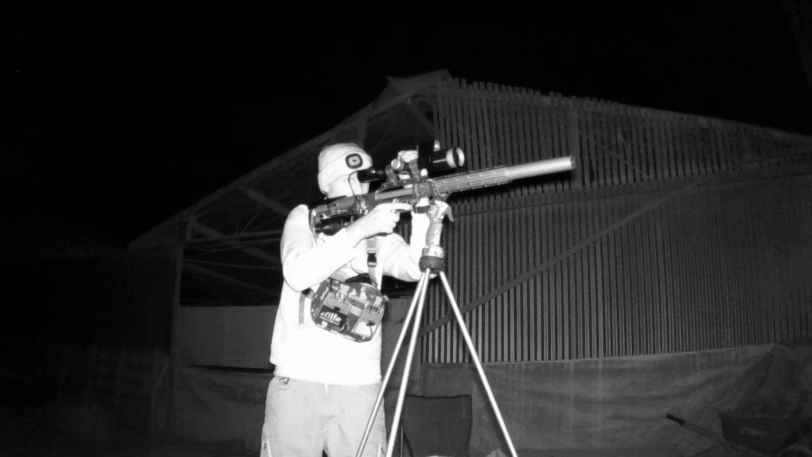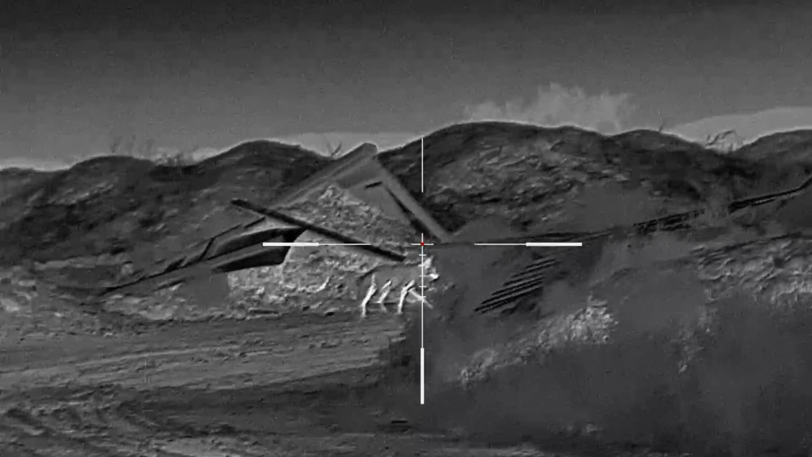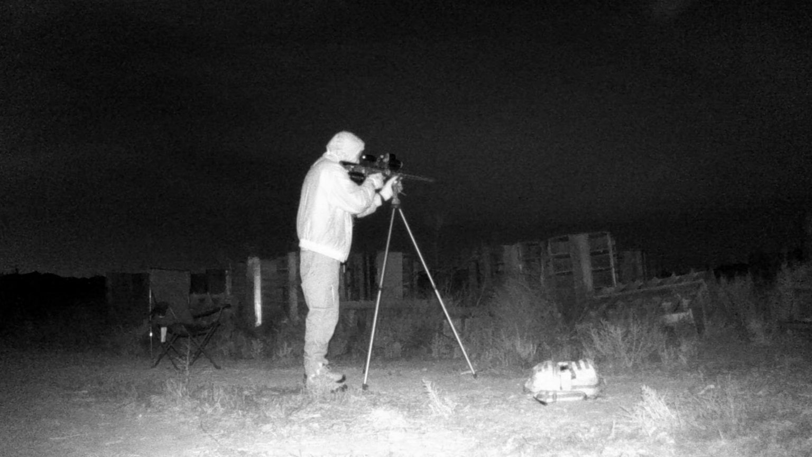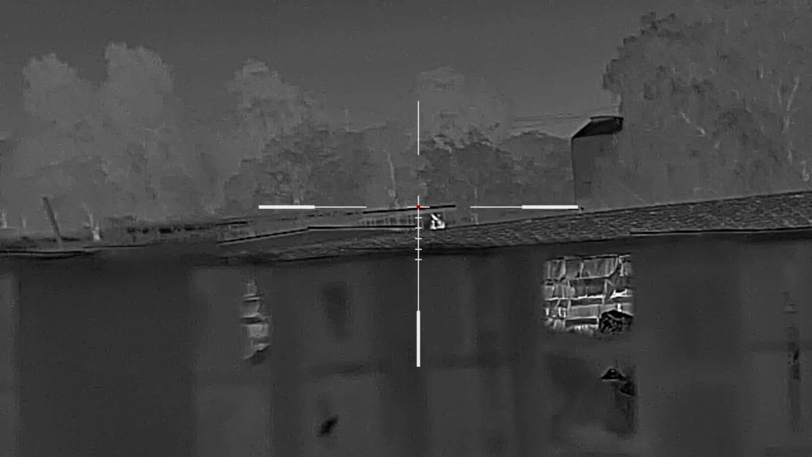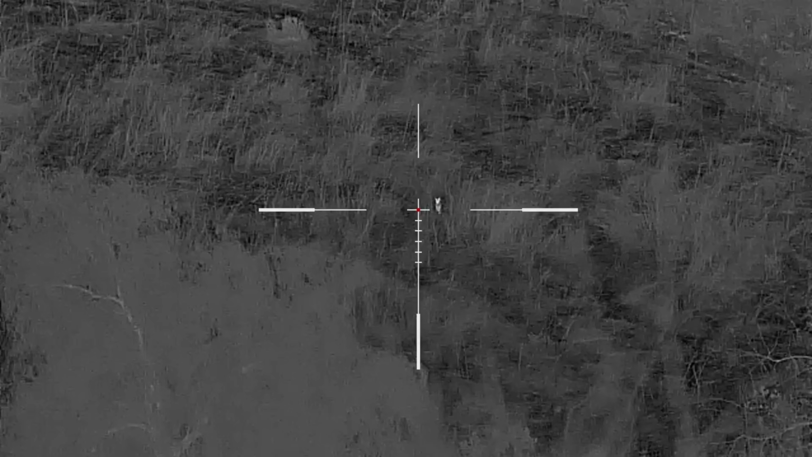I sat here for about an hour and wasn't really seeing much activity. I took a little bit of a break, and when I went back onto the scope, I noticed a coyote running from left to right up the other portion of this road. Ultimately decided to move to a bit higher ground where I was able to see out to beyond 100 yards, and I figured that would be a good way for me to be able to spot them coming in at a further range and really kind of set myself up and be a little more prepared for when they come into range.